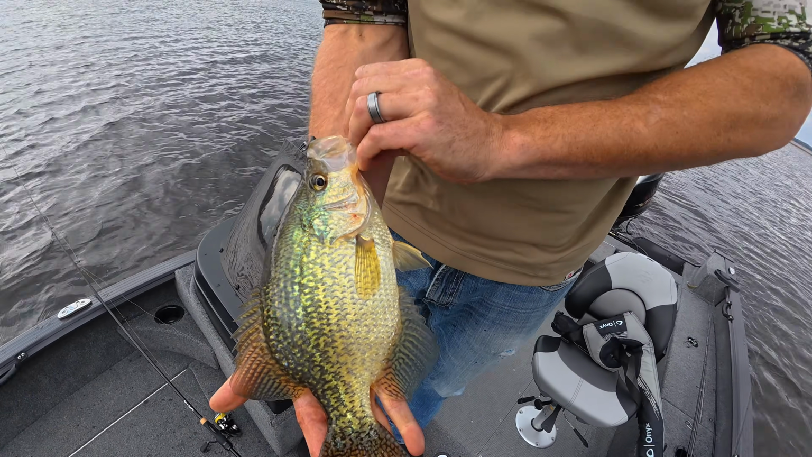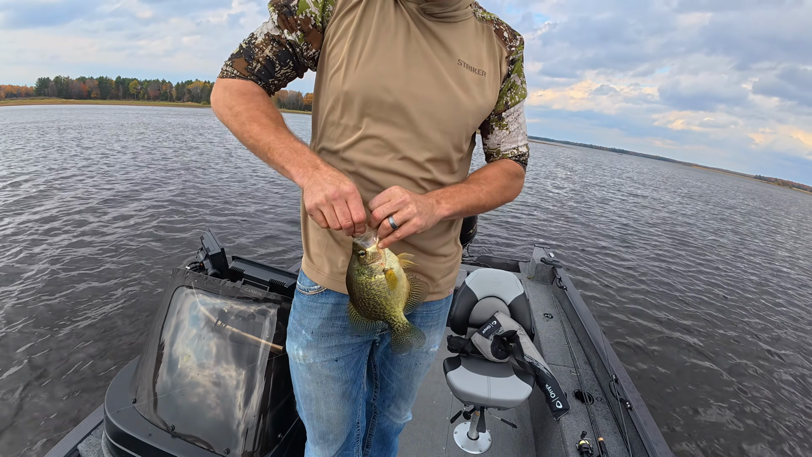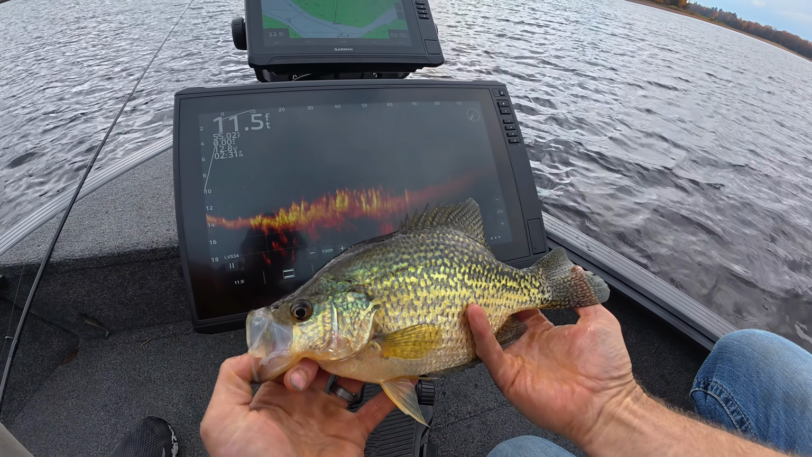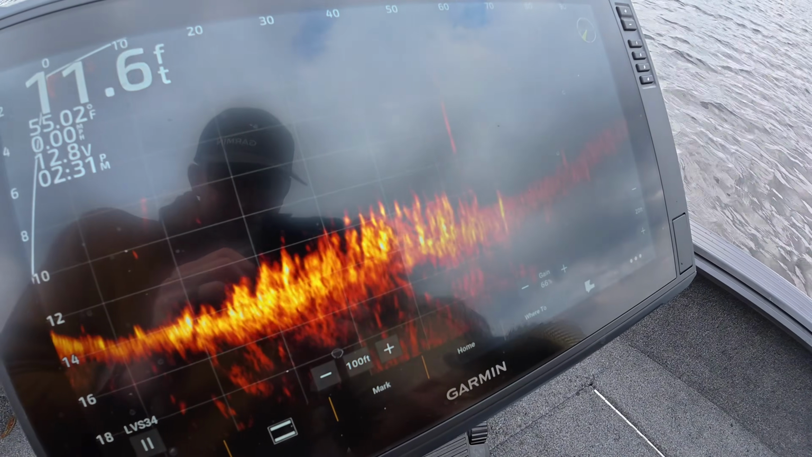Guys, look at that fish. That is a nice crappie. And Eric's a big dude. How tall are you? 6'4". Look at that fish. And that is a slab. That's got to be in that 14-inch range, huh? I would say so. Yeah, look at all those fish down there.